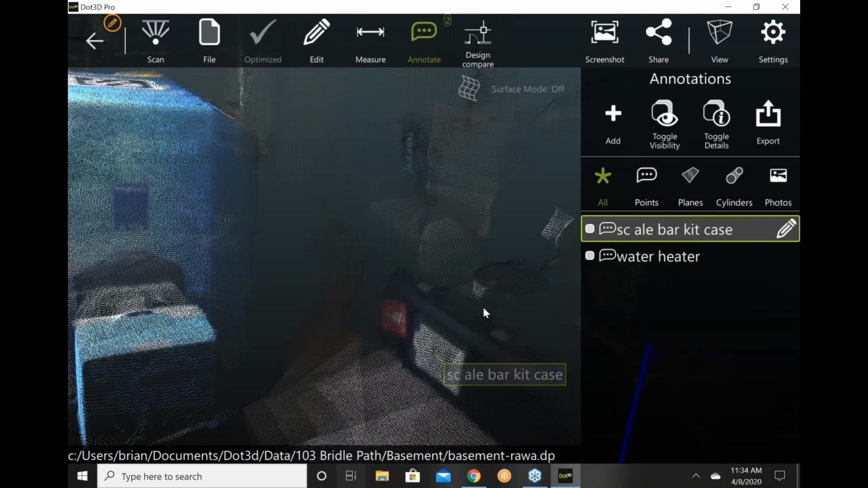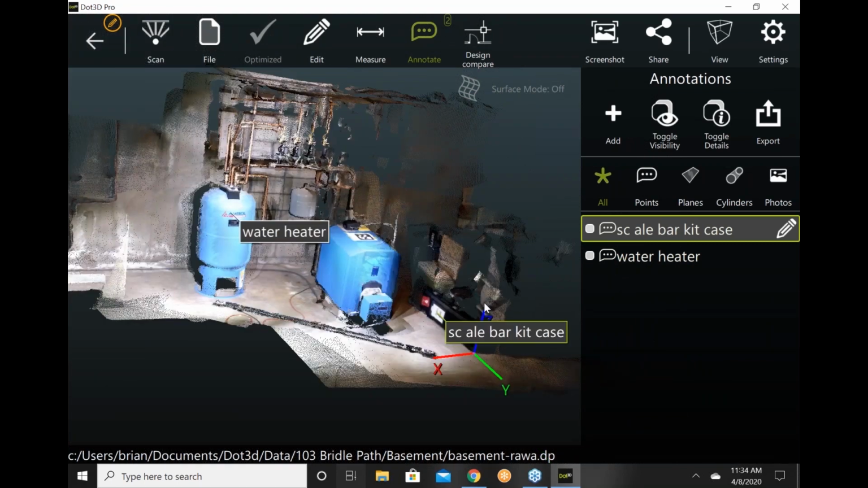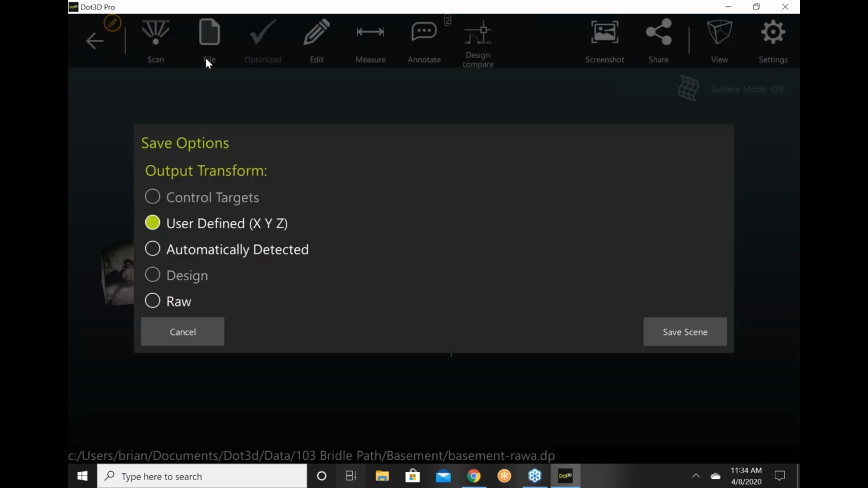Okay. So these annotations are exported as a CSV file for use downstream, and they also can be used to communicate, to tell the story of this scene with elements that are most visible to the person on site. Okay, so there we've captured this scene. The last thing I'm going to do here is I'm going to save it. We're going to go File, Save, Save.